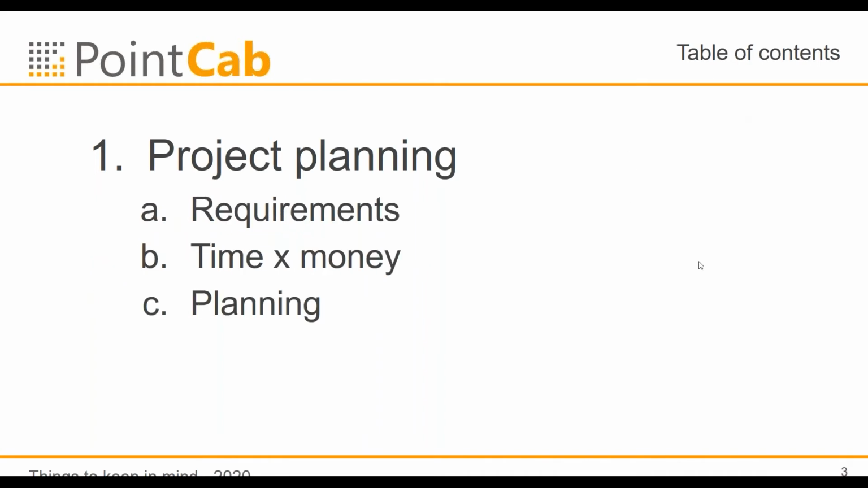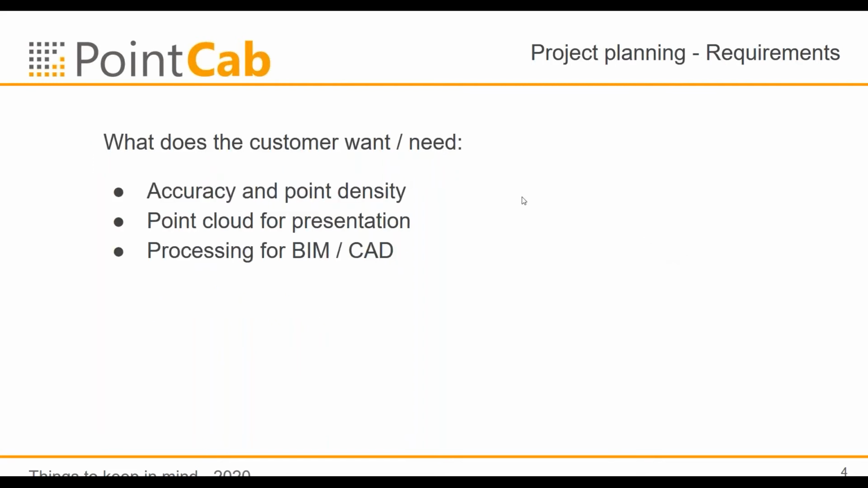So let's go into the project planning. The requirements you have with the customer, what the customer says to you, time equals money, what are the time-saving things to know, and the planning itself. Requirements. What does the customer want and need? And what do you advise the customer to have?